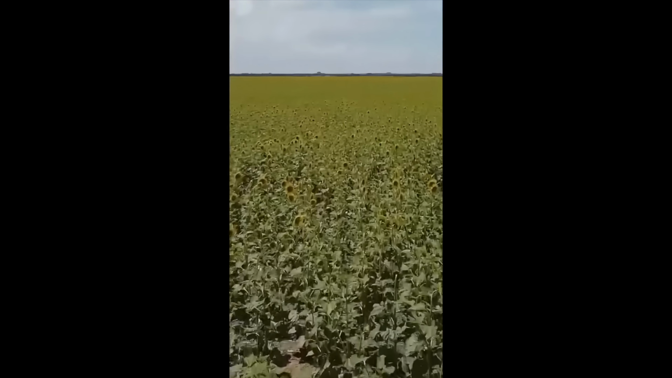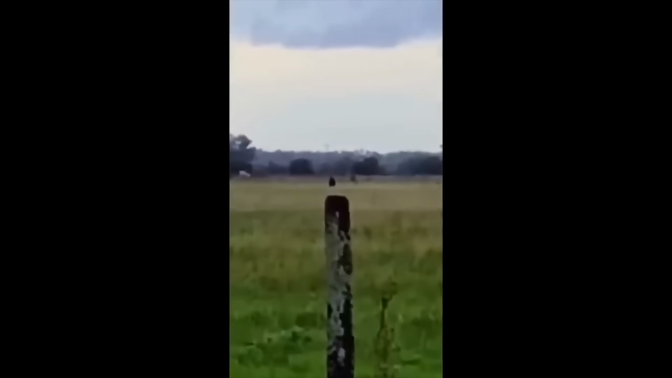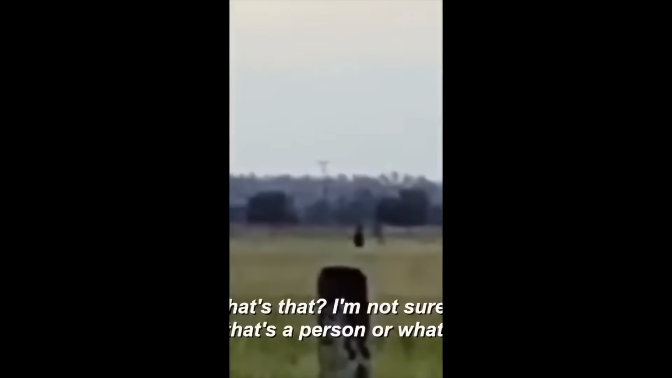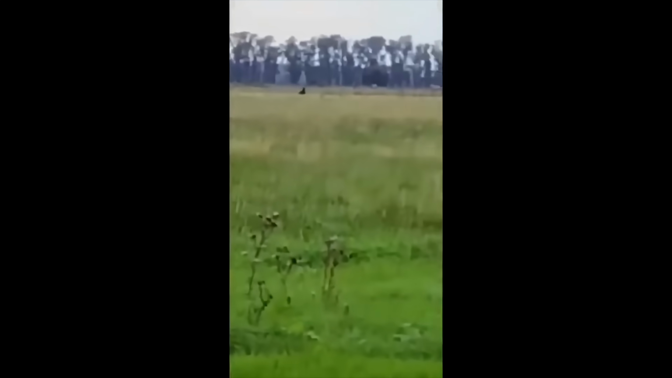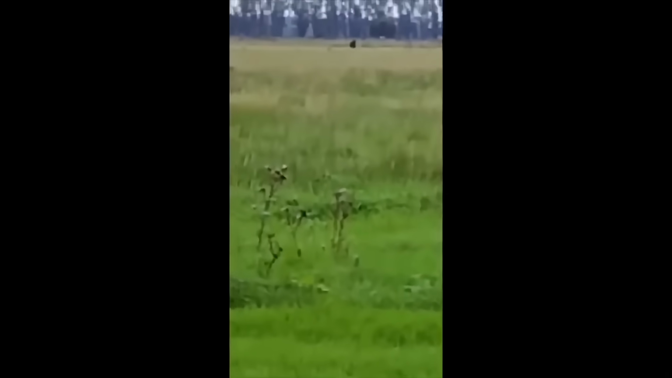When she spots something odd in the distance. ¿Qué es eso? No sé si es una persona o qué. It's a large, bipedal creature Ay, boludo, qué raro. that starts sprinting at what seems to be an incredible speed. Va como muy rápido. And it's unlike anything the woman has ever seen.